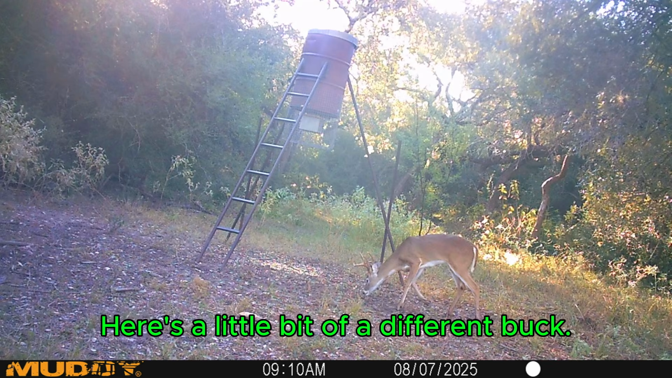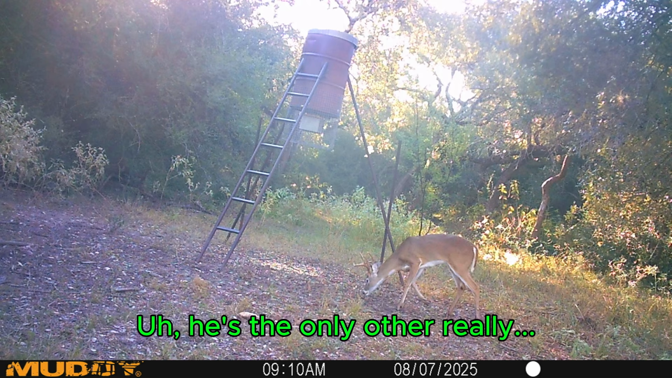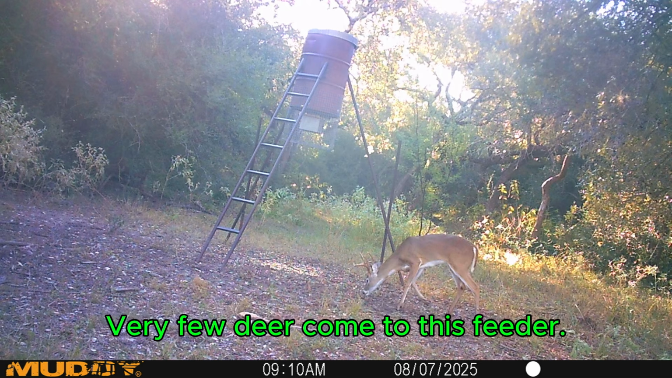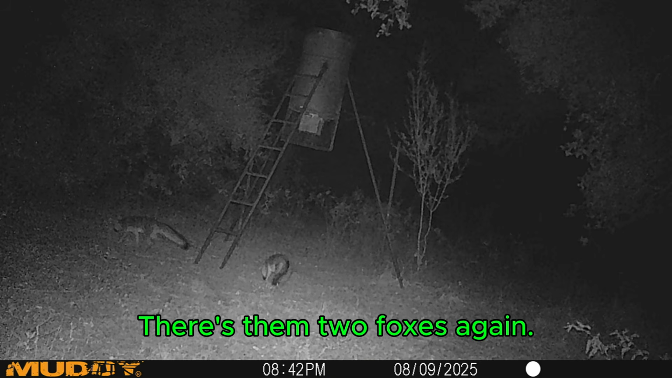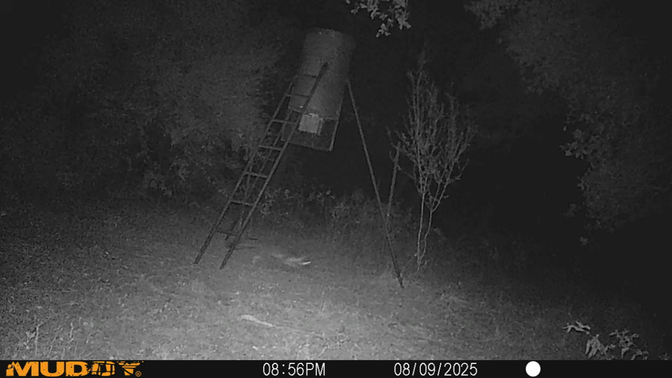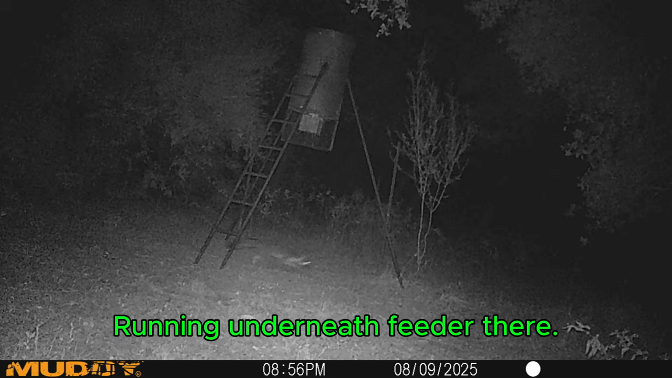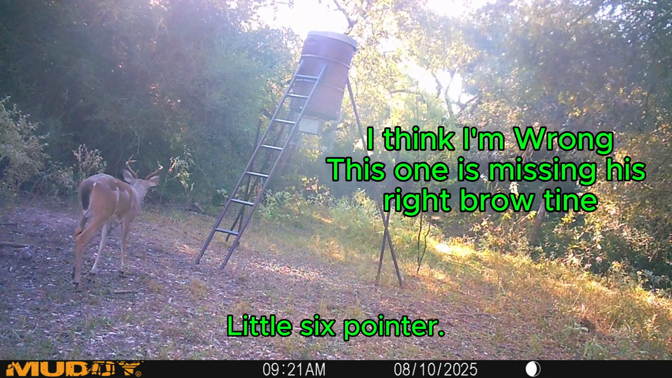Here's a little bit of a different buck. This isn't that same little 6 pointer. This is a little bit of a different deer. Very few deer come to this feeder. It's mainly pigs. There's them two foxes again, and then one that's a running picture. A fox took off running underneath the feeder there, and it's that original little buck, little 6 pointer.